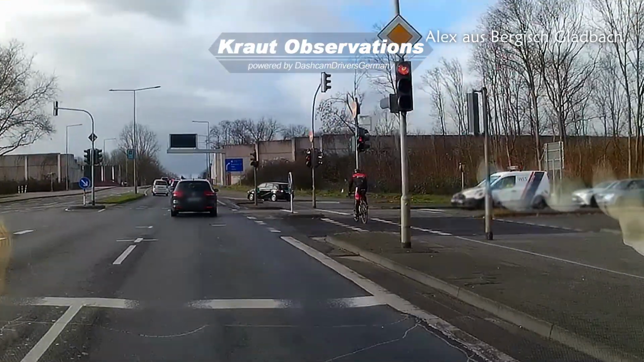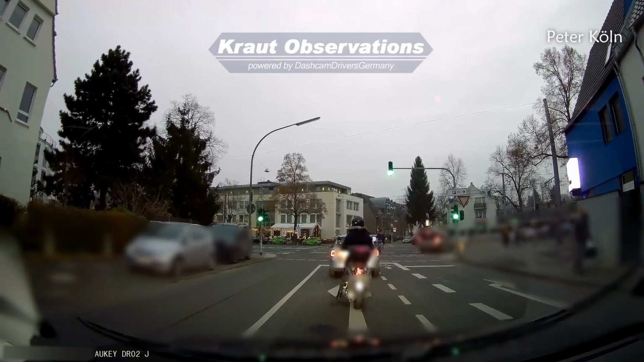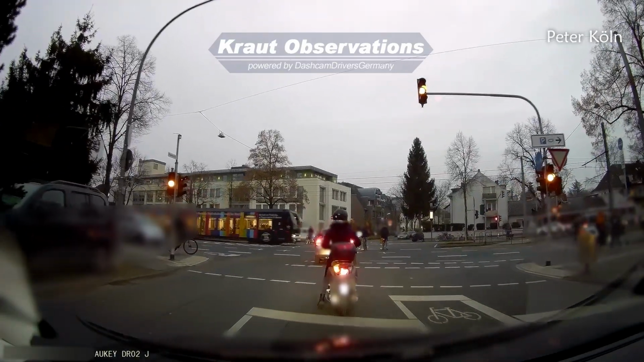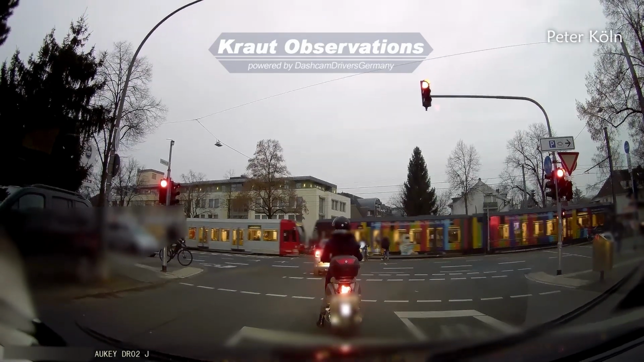Now we get another case of red, though that one is everything but classic. All cars and cyclists were going on a green light, but somehow the tram driver completely ignored or missed his stop signal. It doesn't happen often that drivers of public transport mess up that hard.